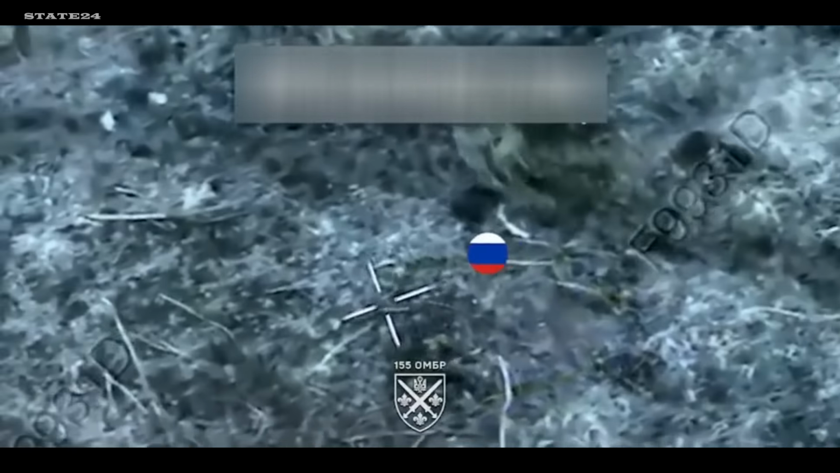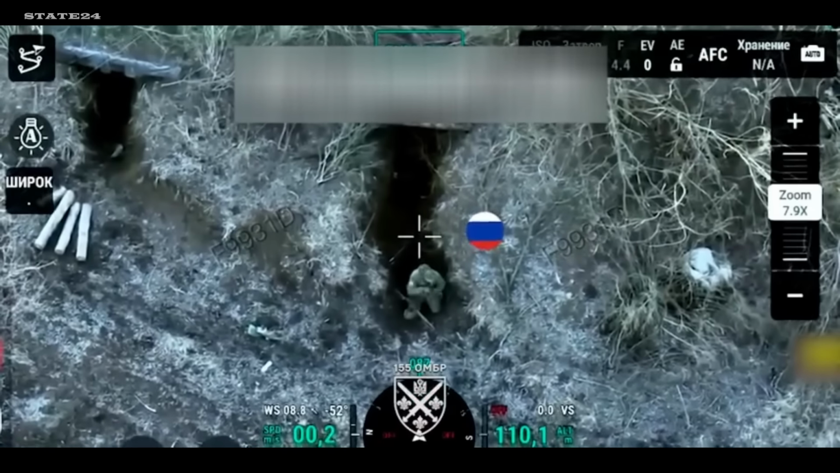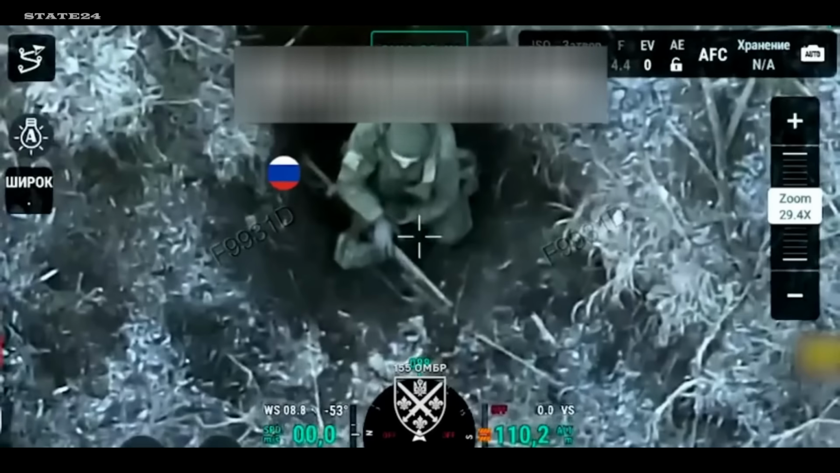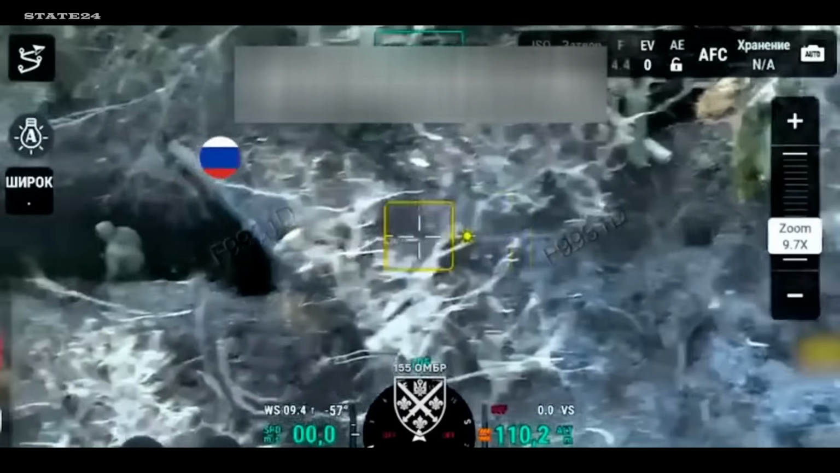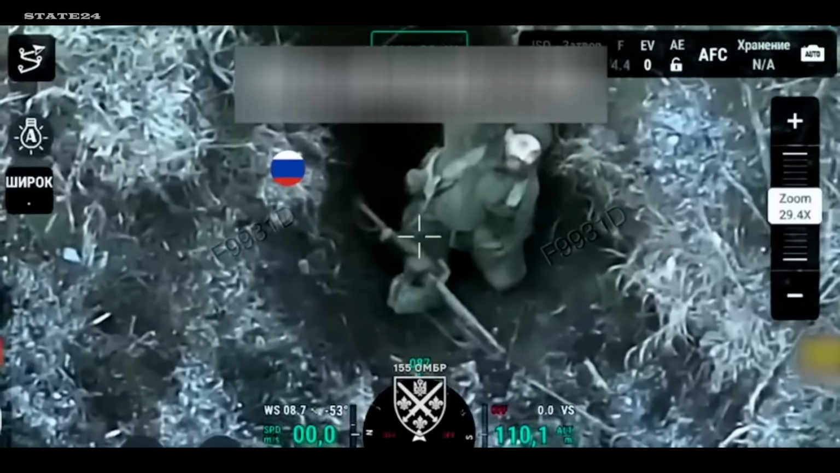A Russian soldier alone in the trenches. He knew he was being watched. At one point, he stopped, looked up, and waved at the Ukrainian reconnaissance drone circling above him. Maybe defiance, maybe resignation. He moved into a trench and waited. A high explosive FPV drone followed him in. The wave was the last thing he did.